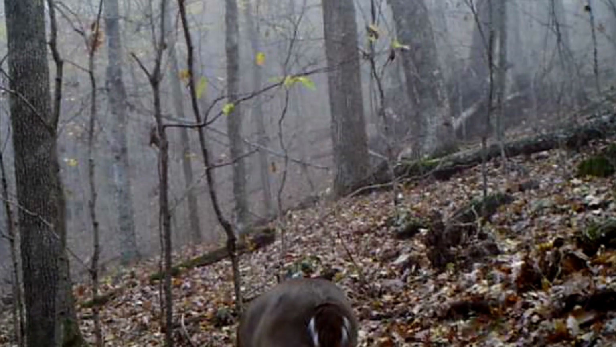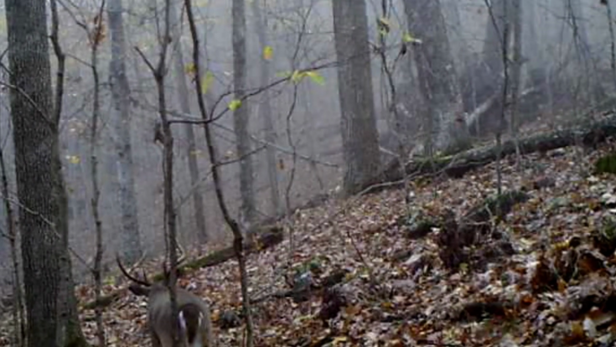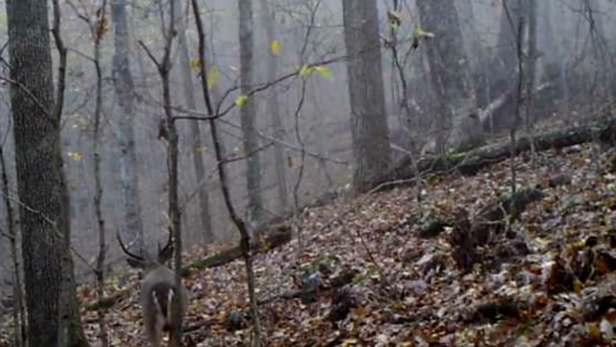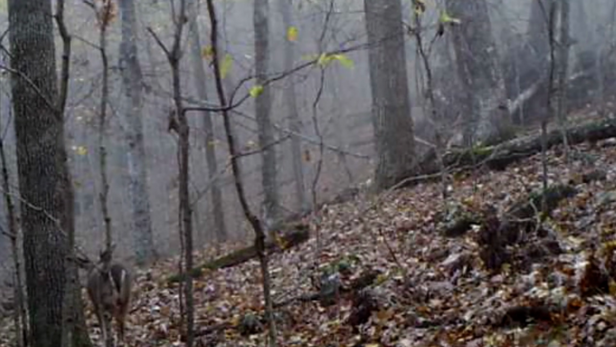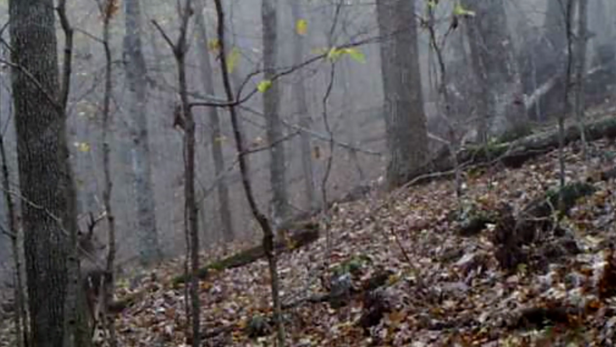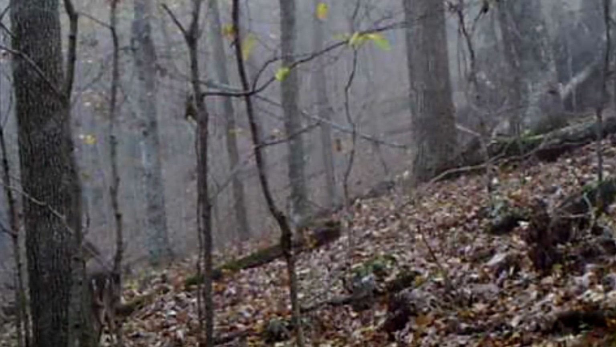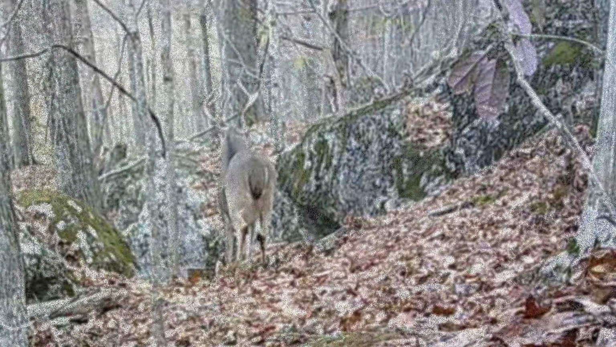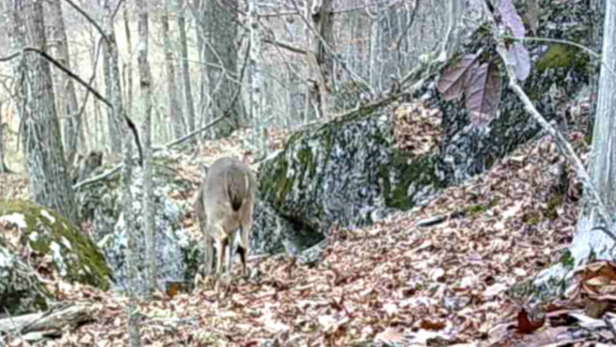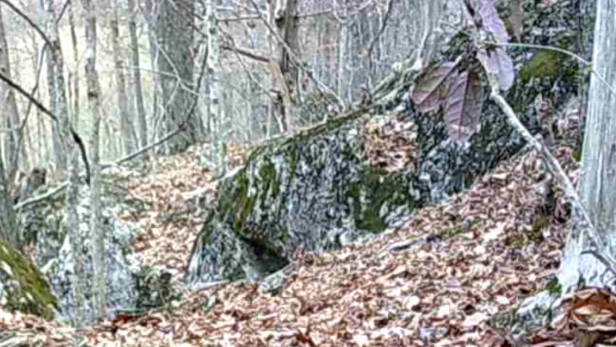But it's so nice to be sitting watching these things ease through the woods, minding their own business. You see some nice bucks, and they can get gone real quick. Real quick.